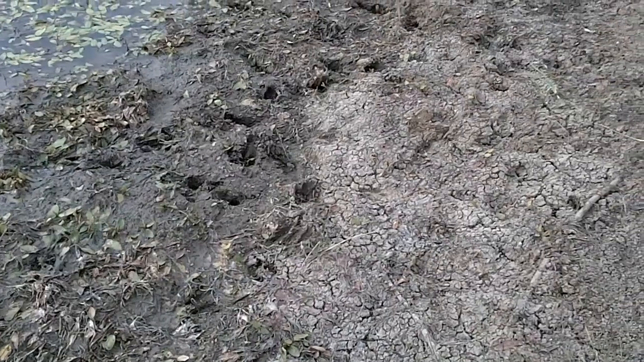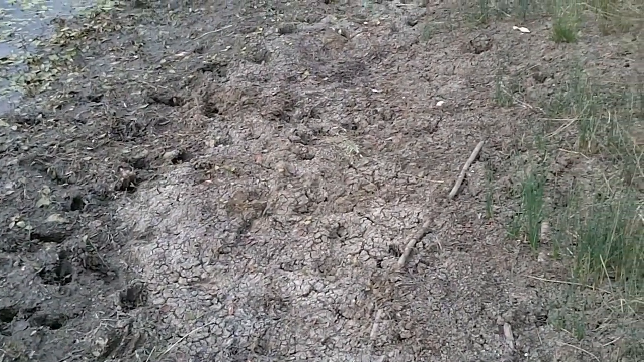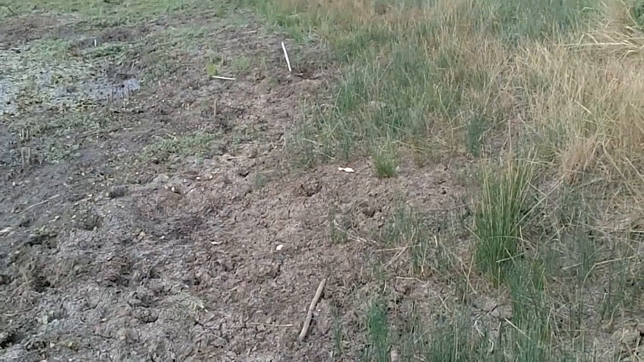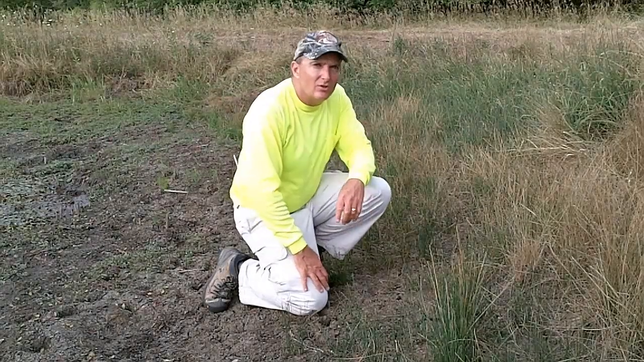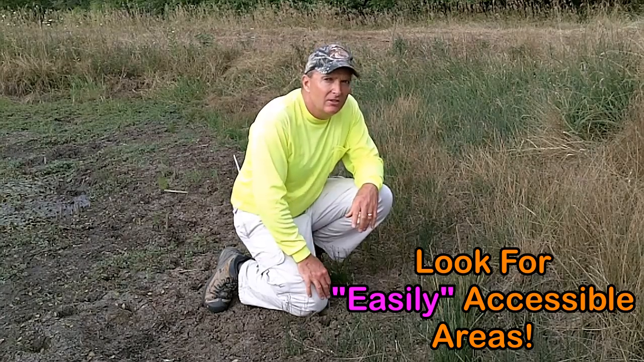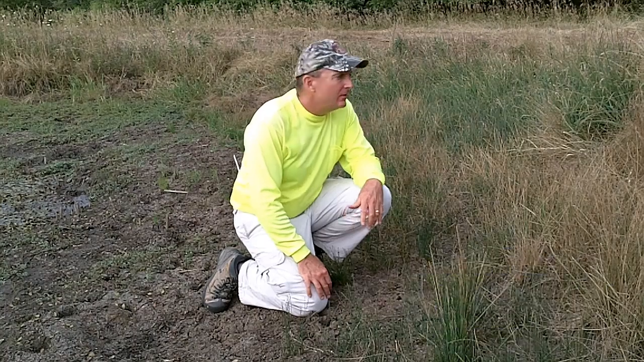This particular part here of the pond I'm on at the moment is another good representation of an area where the deer are using it all season, all throughout the summer. And it's also in a relatively shallow area. Deer are like us, they're lazy. They want to find the easiest way to access a food source, a water source, what have you.